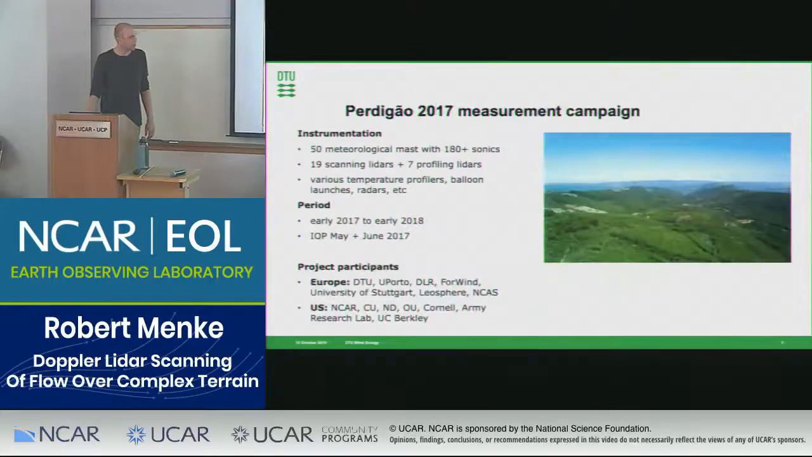Okay, but what happened exactly 2 years ago in Portugal? In total we had a lot of instruments at the site, a very high density: 50 measurement masts, 26 lidars, of which 19 were scanning lidars, and a very wide spectrum of other instruments, from temperature profilers and radar profilers to balloon launches. We had acoustic measurements concentrating on the noise that the turbine at the site was making.